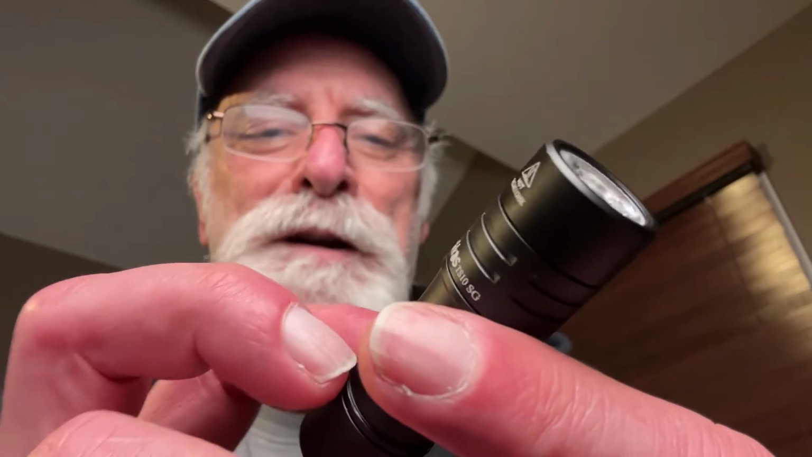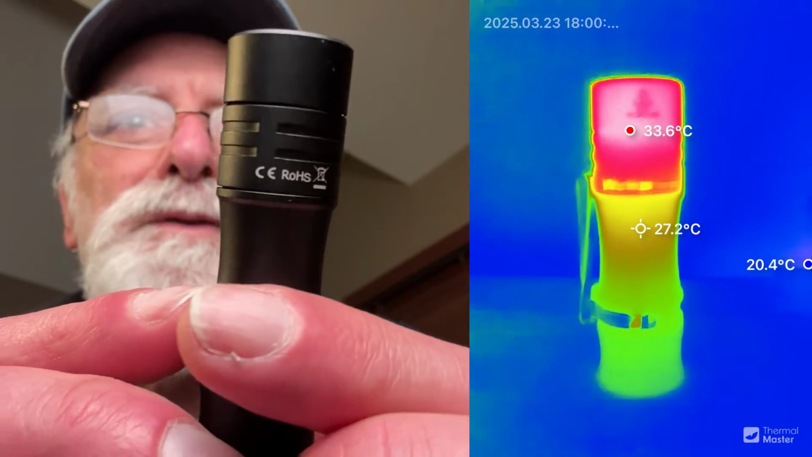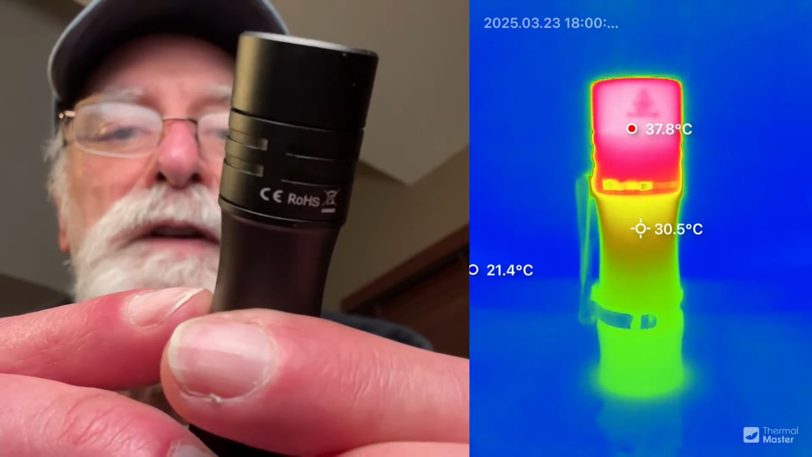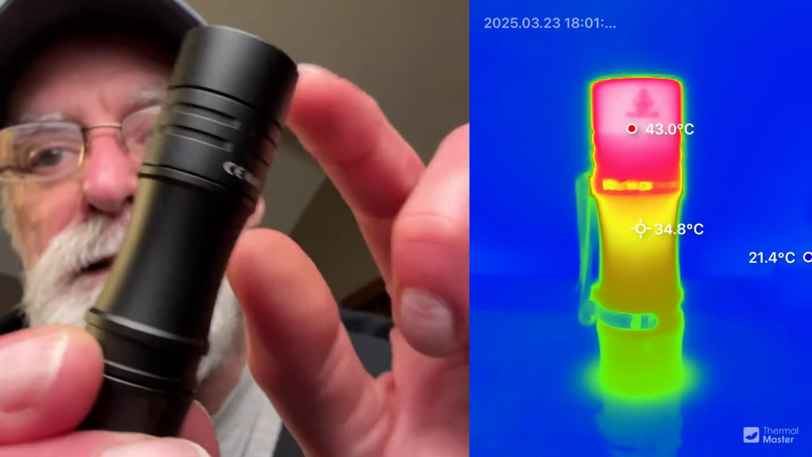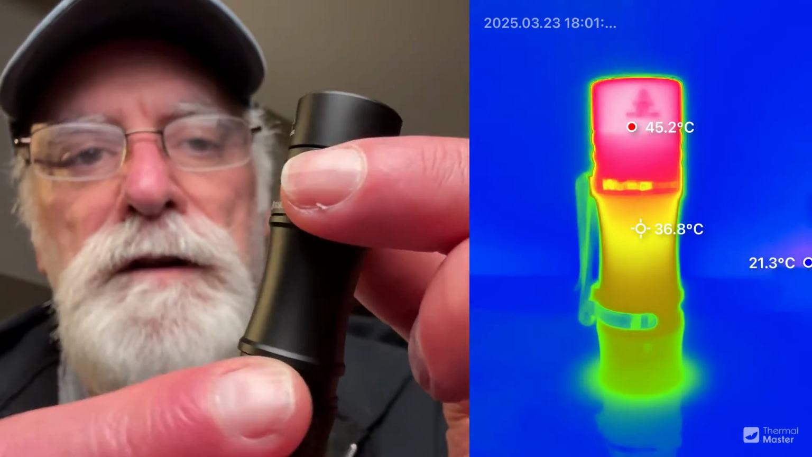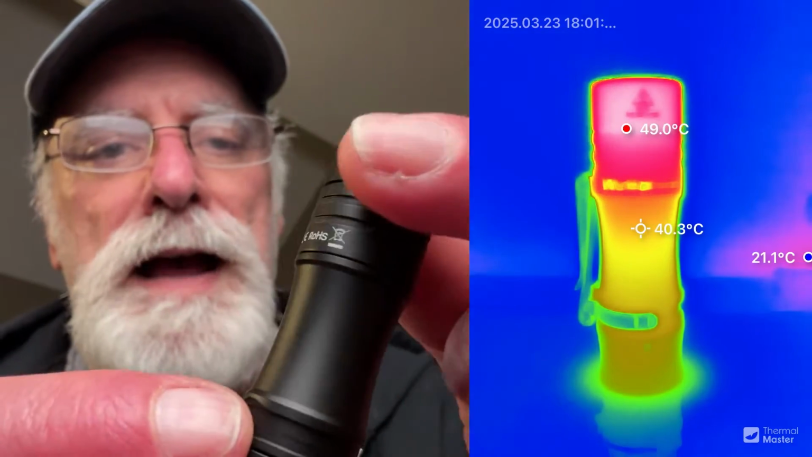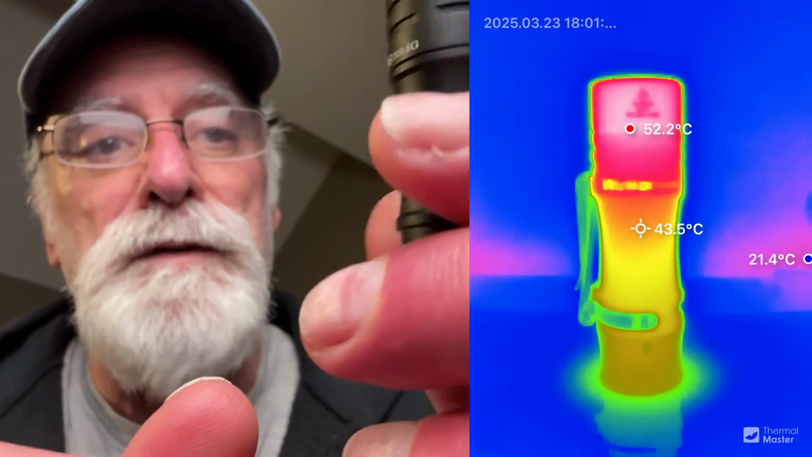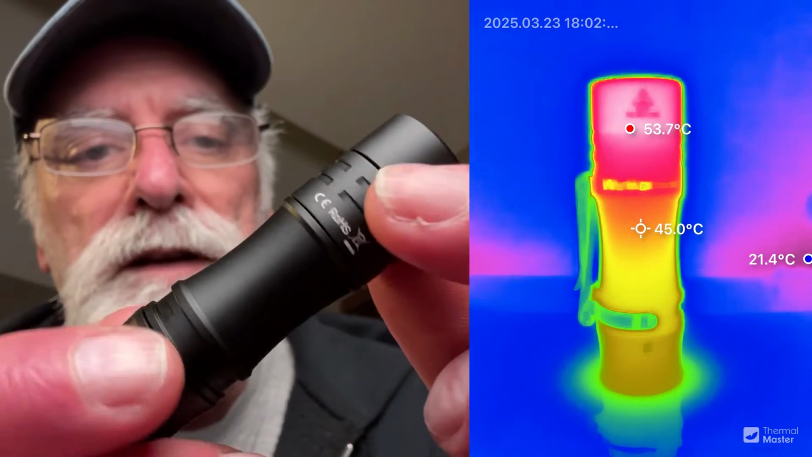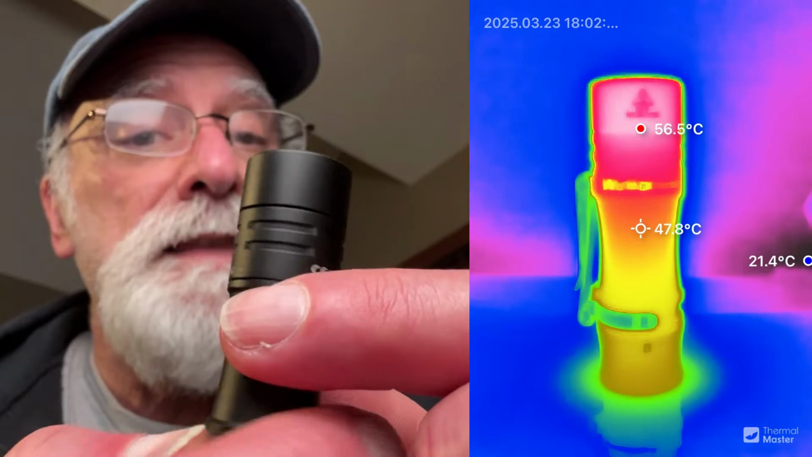And then when we get to the thermal video, within 3 minutes, this thing was up to 136 degrees Fahrenheit or 58.3 degrees Celsius. So that makes this top section here very, very hot. It shows up as a bright red in the thermal video. I'm sure it was uncomfortable picking it up. I was grabbing it from the base just because I knew how hot it was going to be. I would treat it with a great deal of respect at those temperatures. I wouldn't let it run at that temperature for very long.